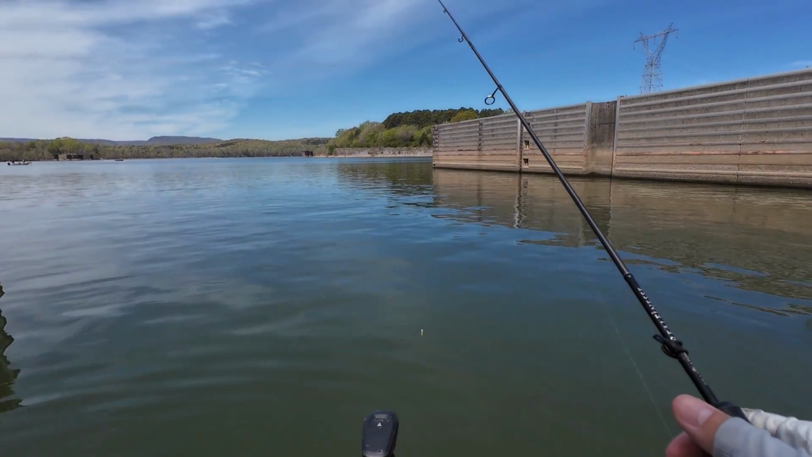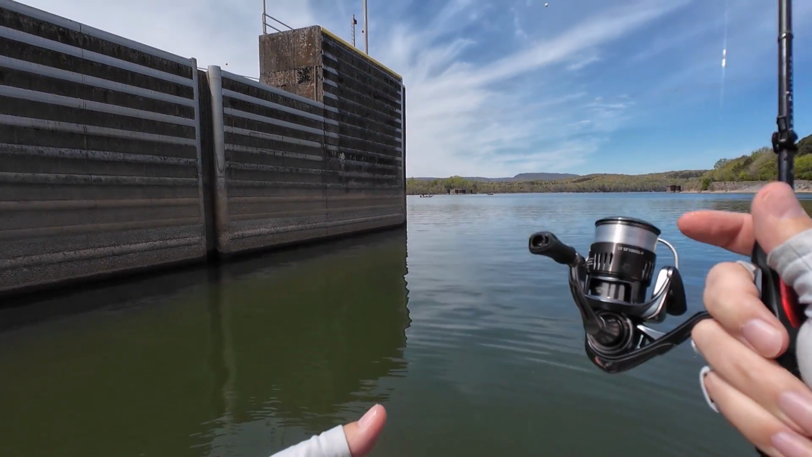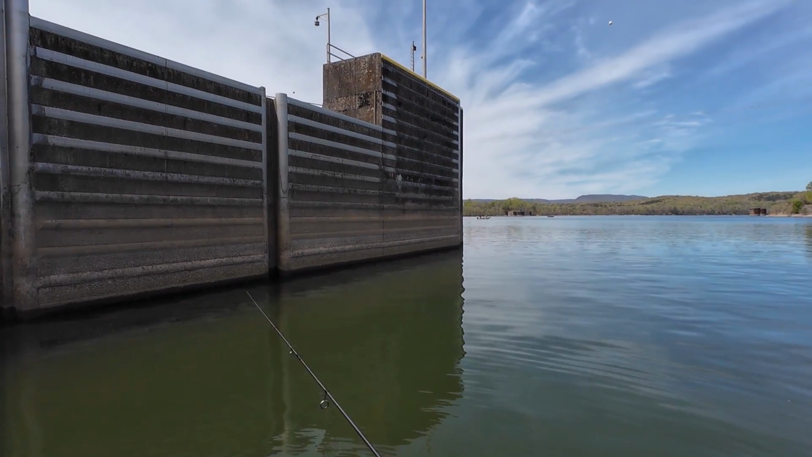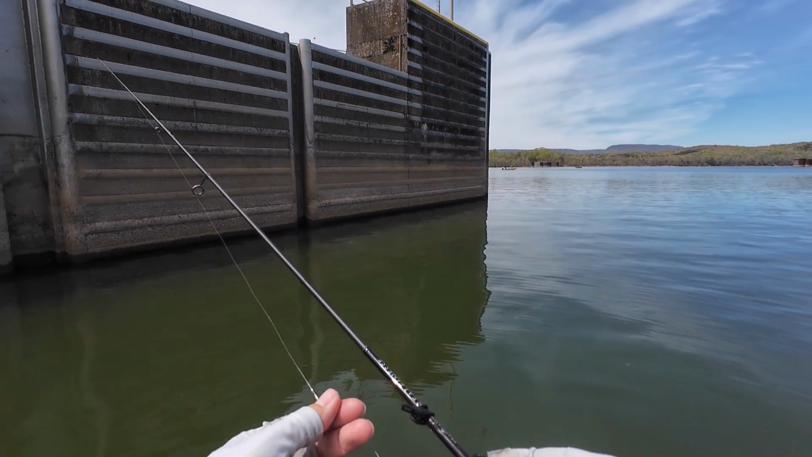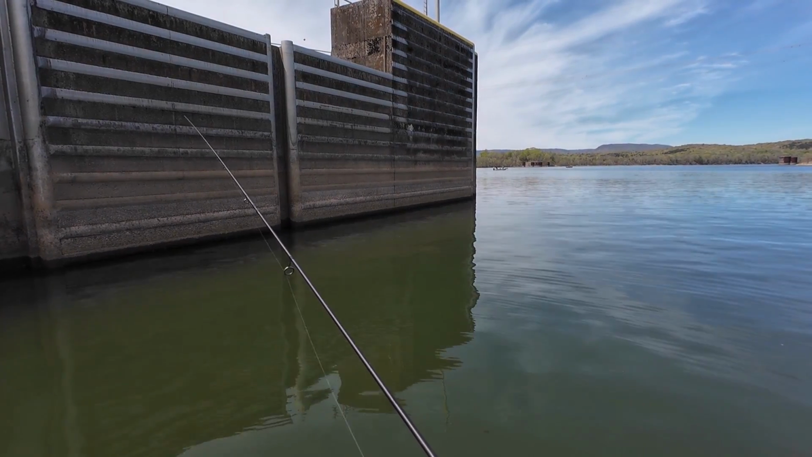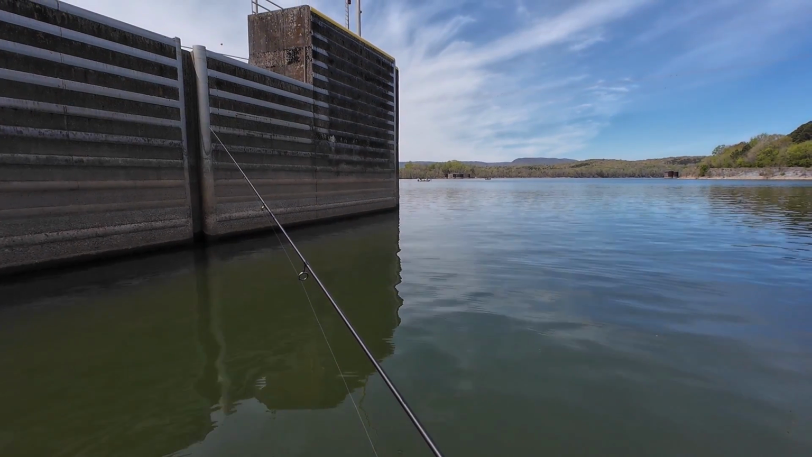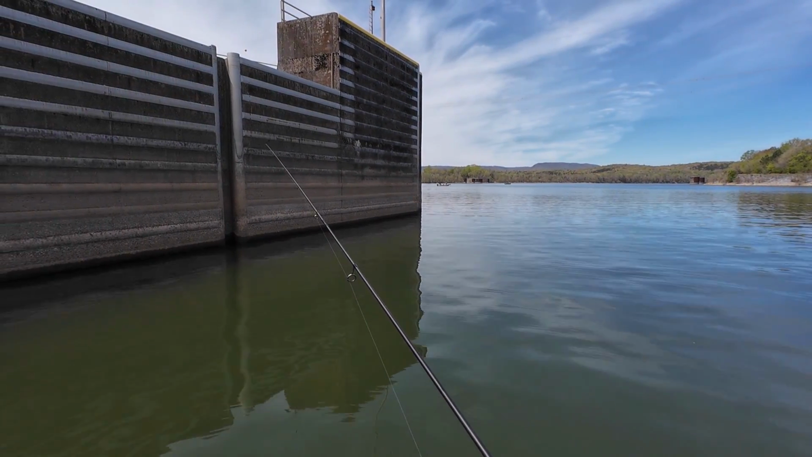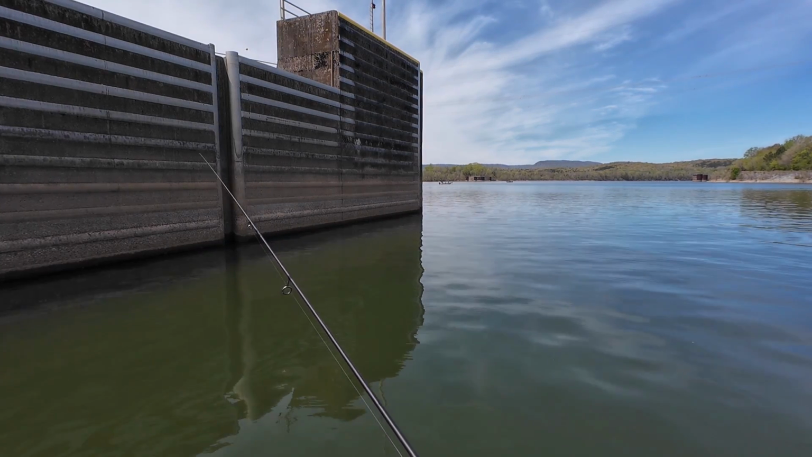Oops. But let me tell you, I can get used to this 500 size Airity. I can get used to fishing this reel very fast, folks. This thing feels so nice on an Eradicator.